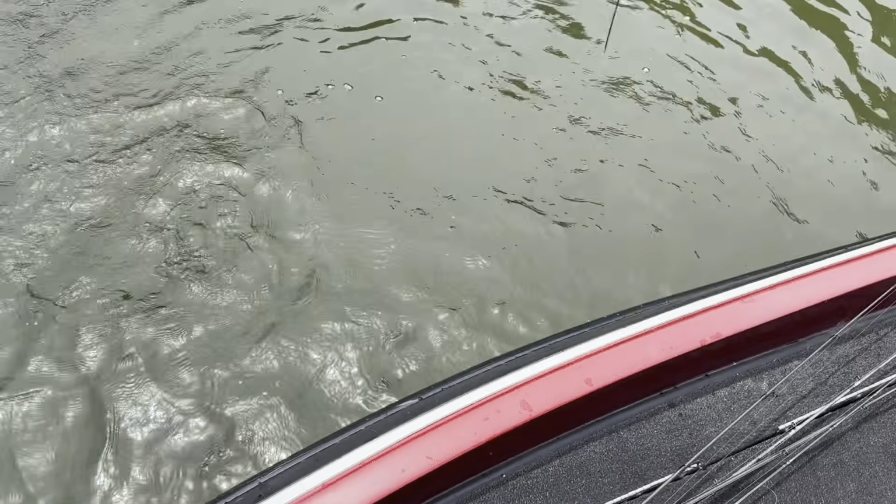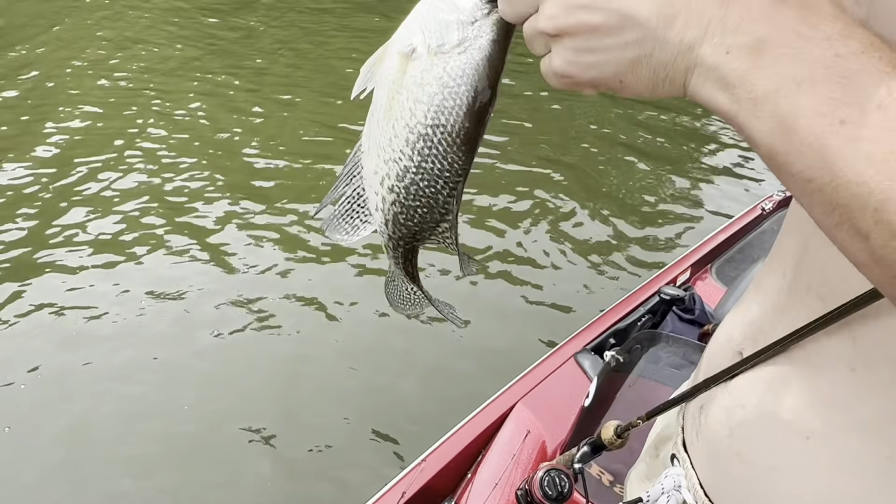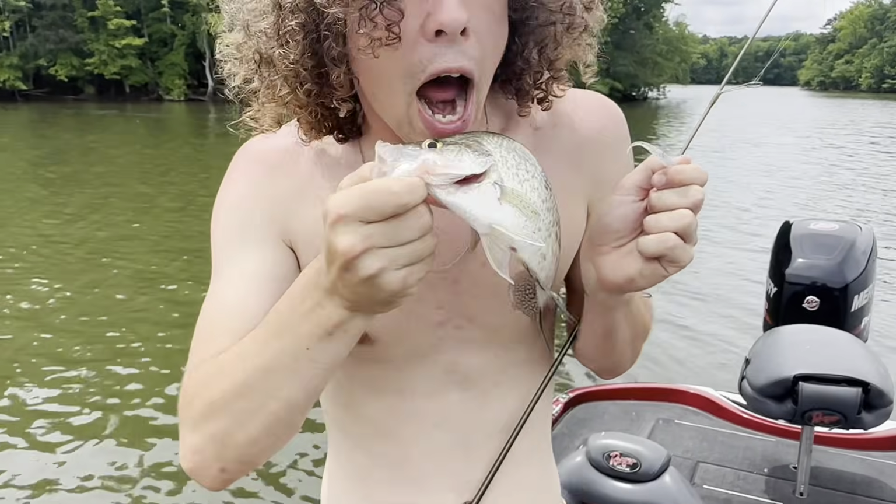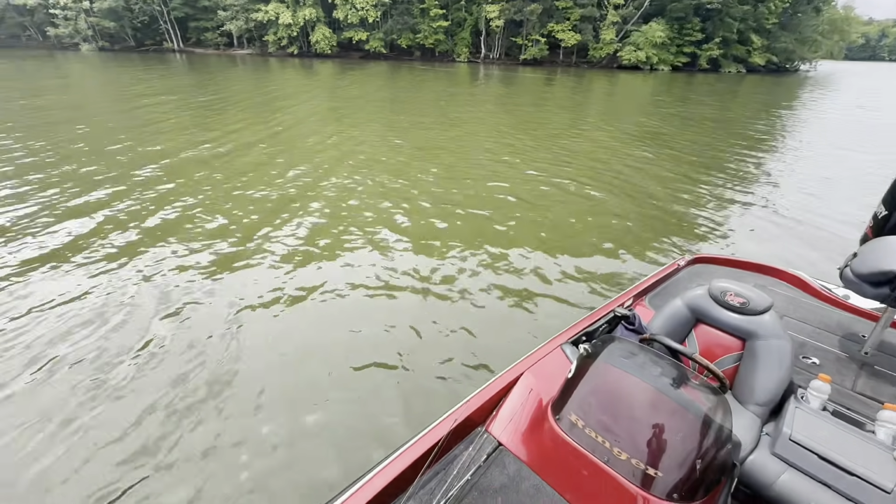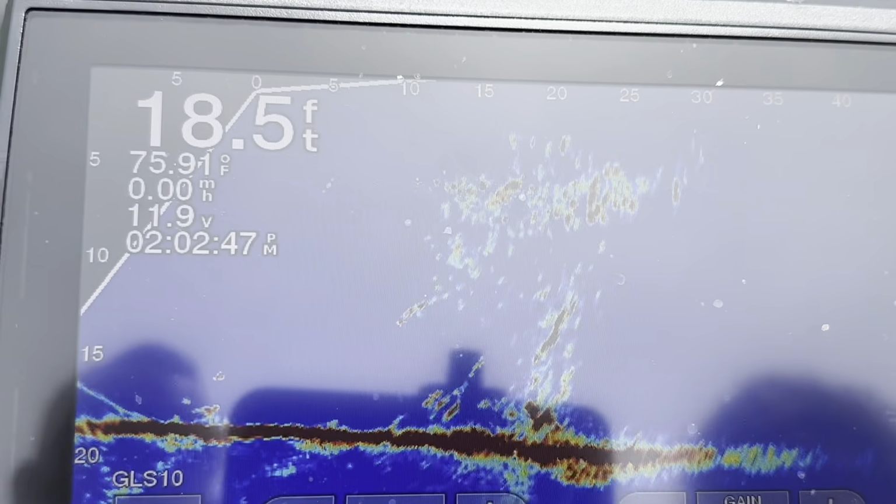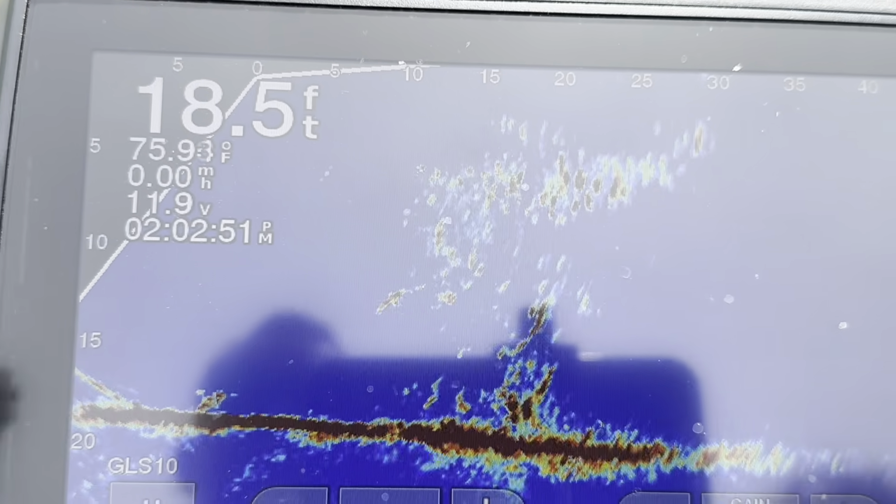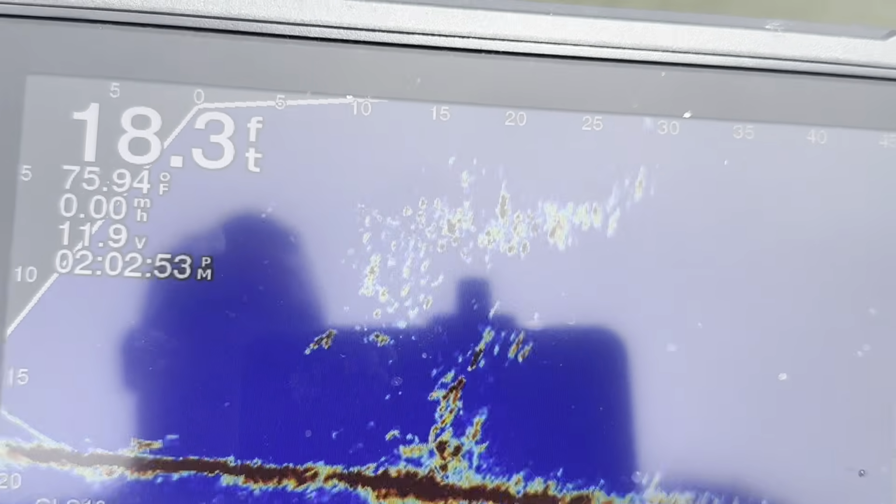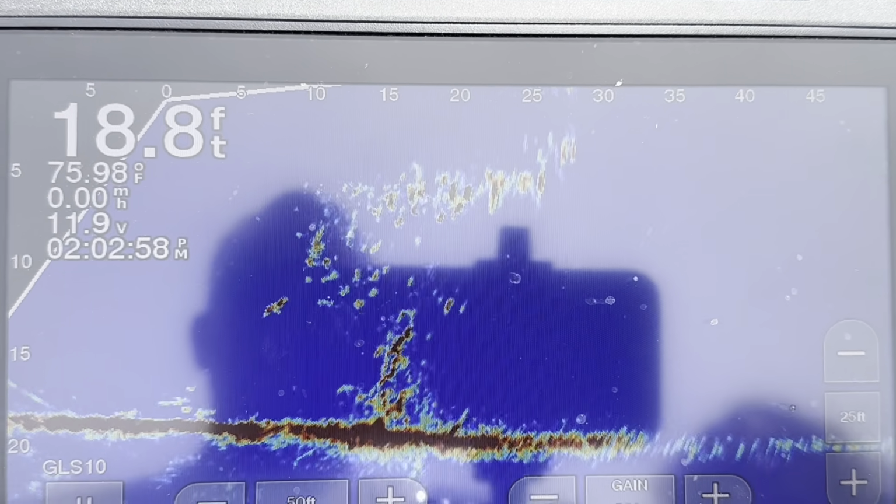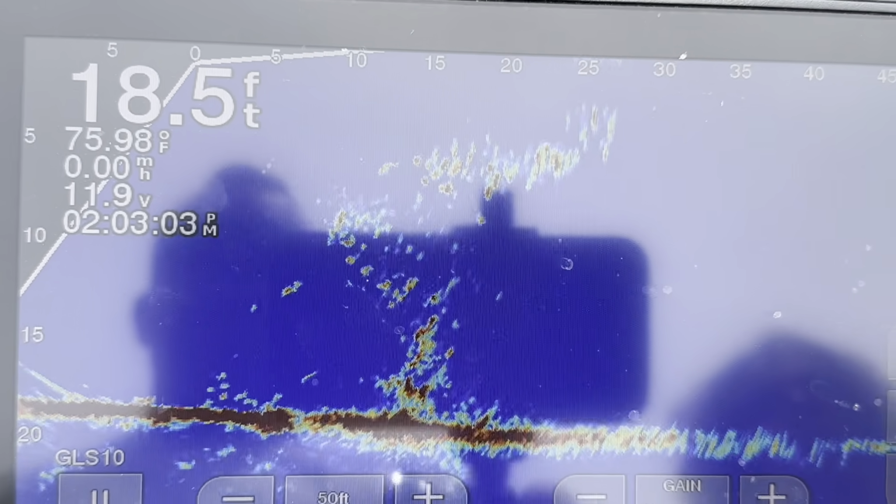Much better fish. There we go. Lay it down, brother. 20 foot. Go to the left there again. Now it's loaded up with fish too.